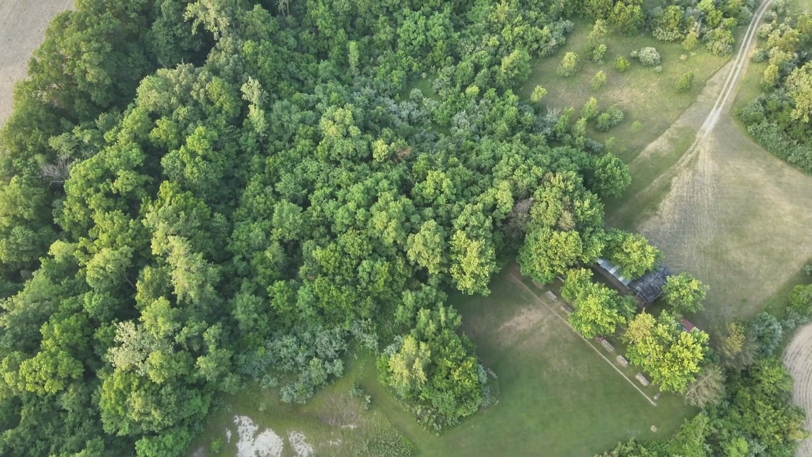So, flying along, looking again for thermal signatures of does and fawns within the, I'll call it timber or heavily wooded area, and we're going to see the property shift here, and I'm going to make a turn to the west, follow this road here.